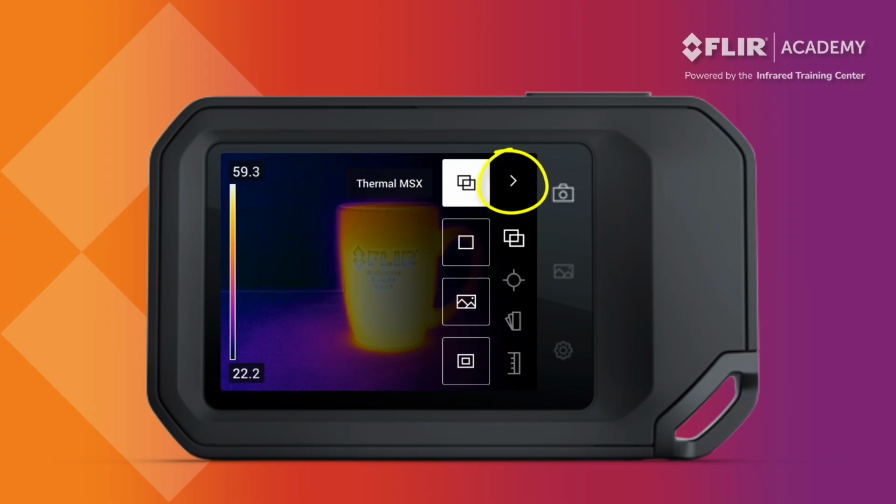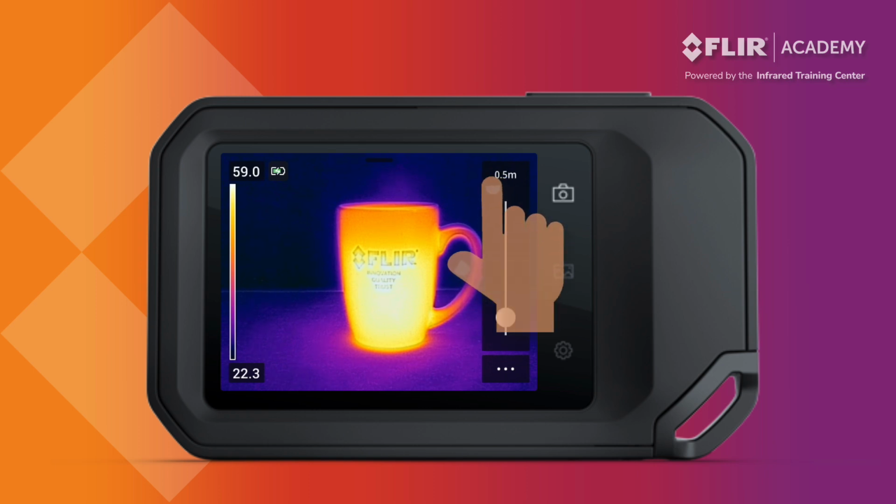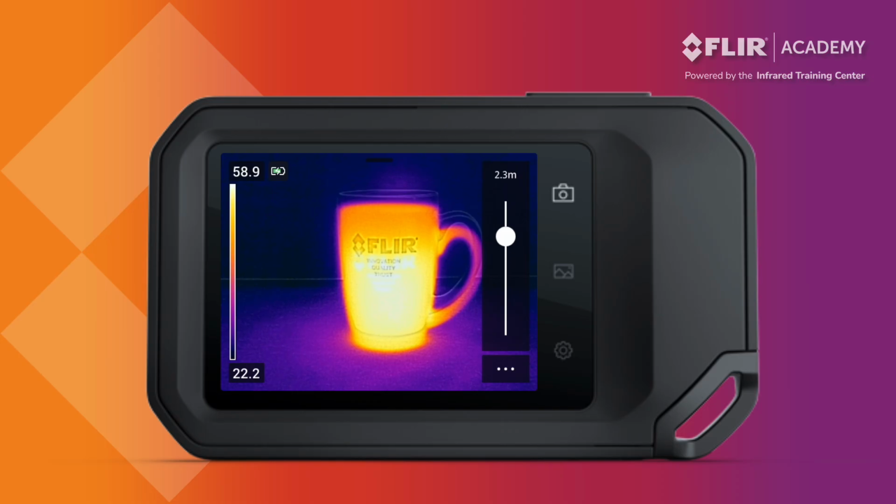Press the arrow to close the image mode submenu and tap the X to close the main menu. Now, when MSX is enabled, tapping on the touchscreen reveals a distance value in the upper right corner of the display. This is the alignment distance that operators can adjust to ensure that the visible light overlay matches the thermal image. Touch the distance value and a slider will appear that allows you to adjust this alignment distance. This corrects for the parallax or offset that occurs when you have two different lenses situated on two different focal planes.